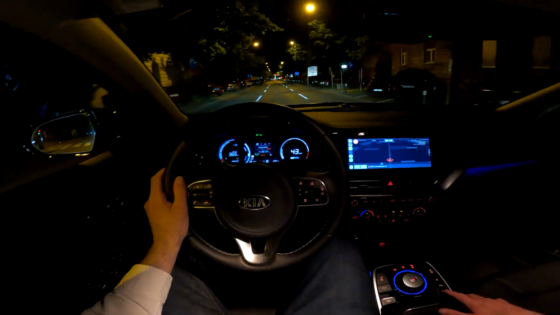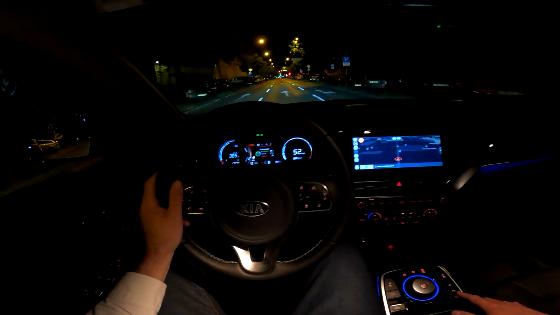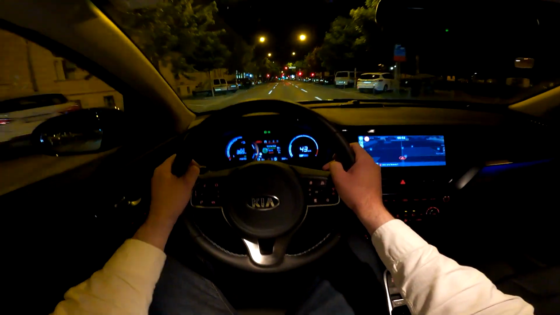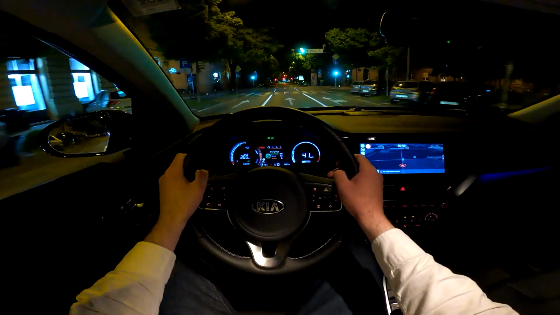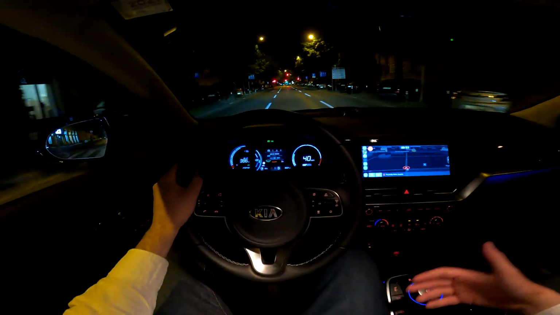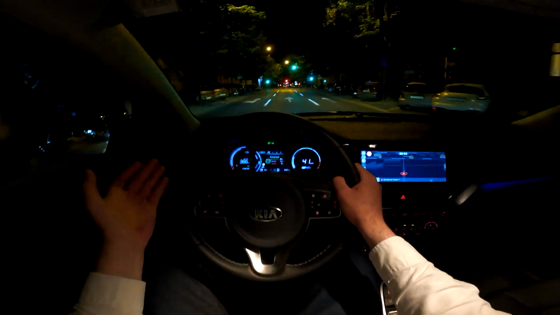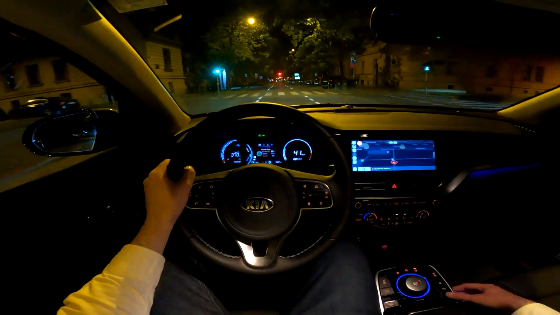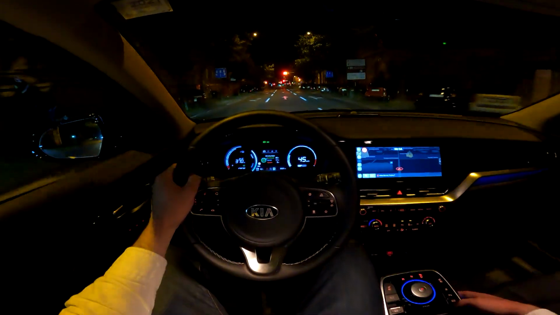So this is normal. If you go to sport, the throttle response is so much better. And yeah, in sport mode it's really crazy because, as I already told you, a lot of torque and instant power means crazy accelerations. And then you have the eco mode. You will immediately feel that you have less of a throttle response in the eco mode, but of course the car is more efficient in the eco mode. Normal mode would probably be the best for your daily drive.